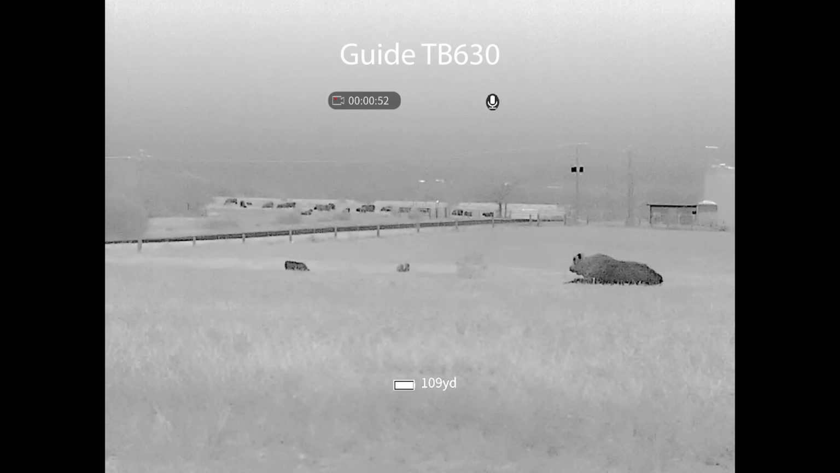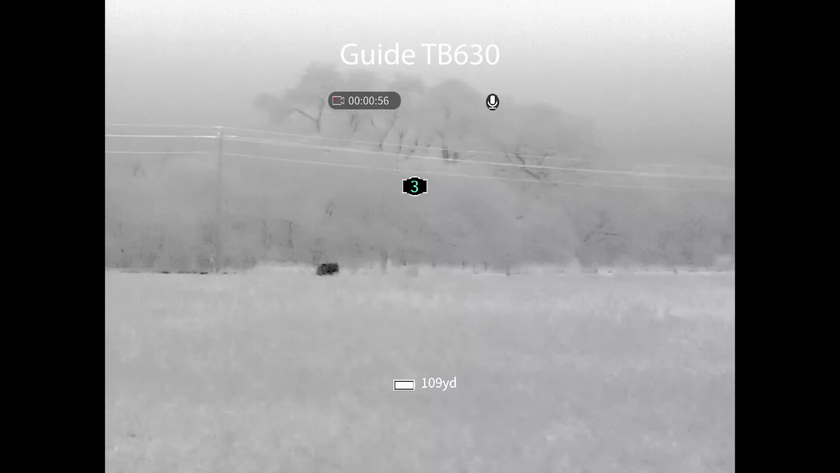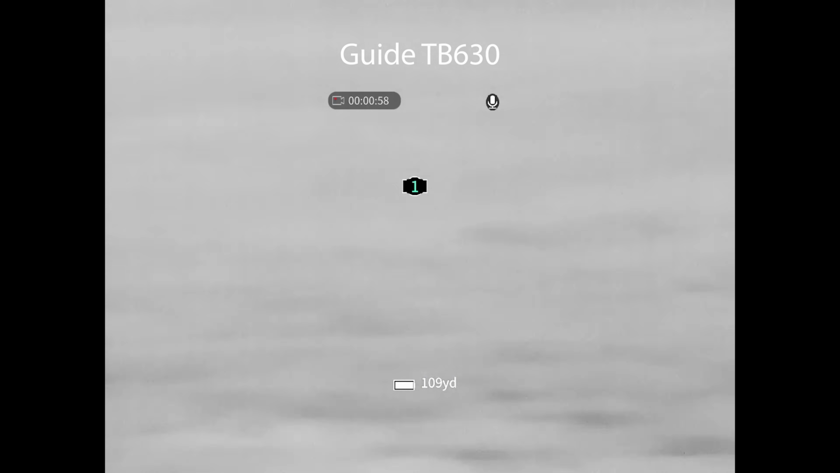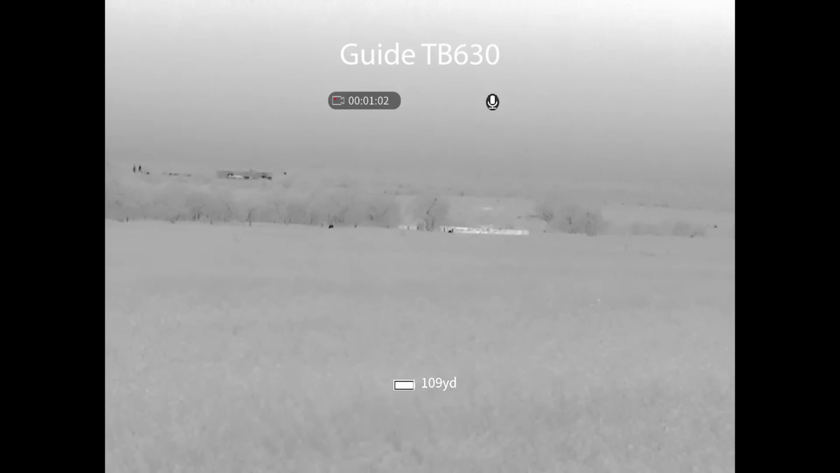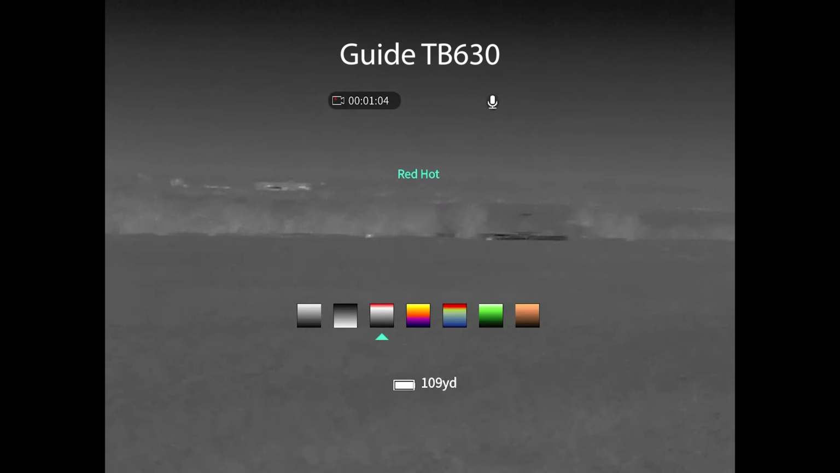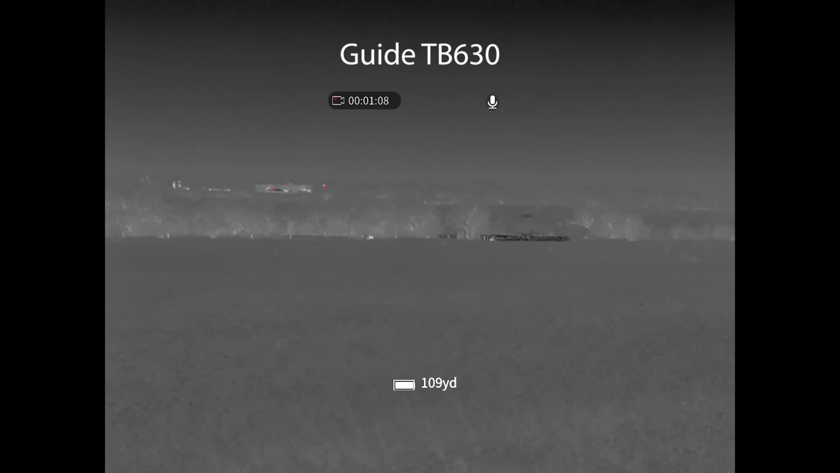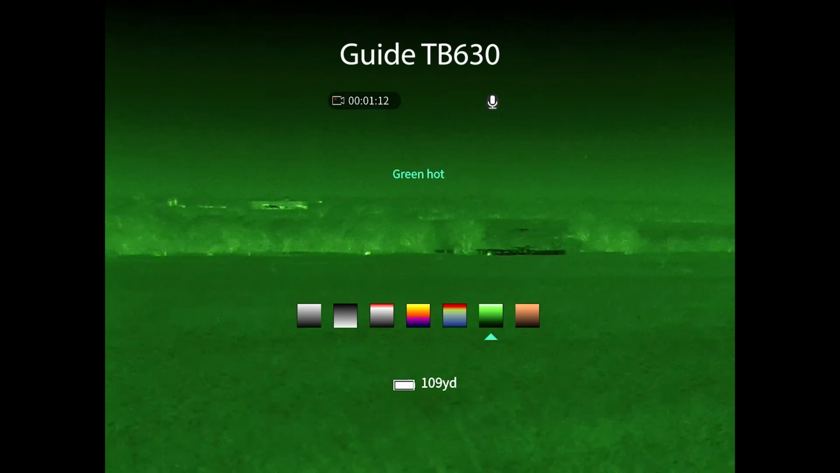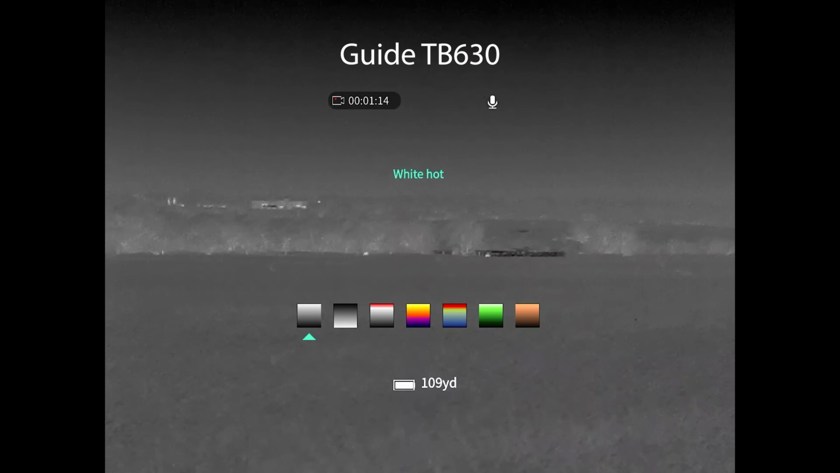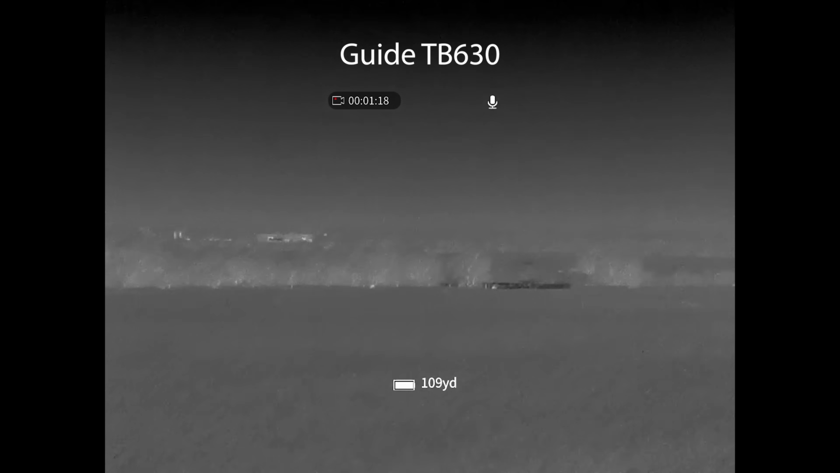And the TB630 makes easy work of seeing those cows at 900 yards. There's some really good contrast from the environment. You see a lot of the detail in the trees, but those cows still pop out at you very well. So it's a good balance of not losing too much of the environment's contrast, as well as really being able to distinguish those cows. So once again, the Guide does impress me, and that's why I keep saying it, but you really need to look more into Guide.